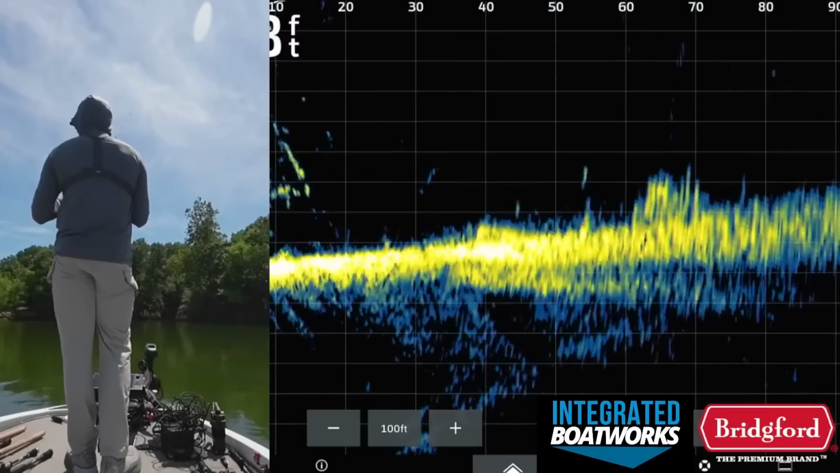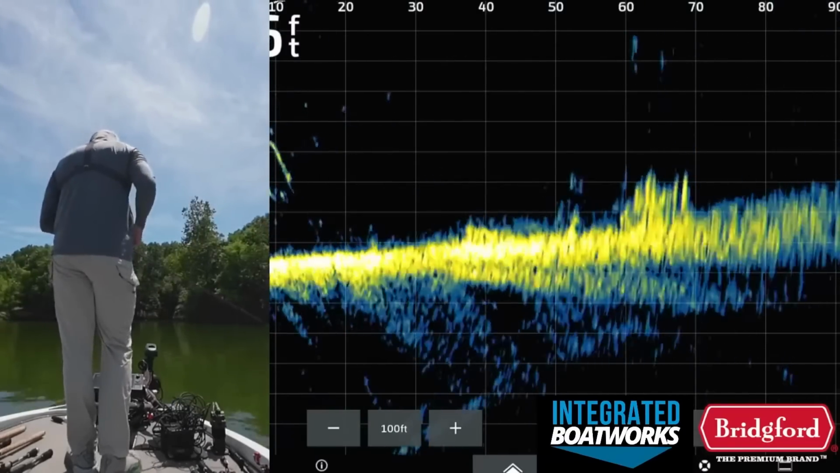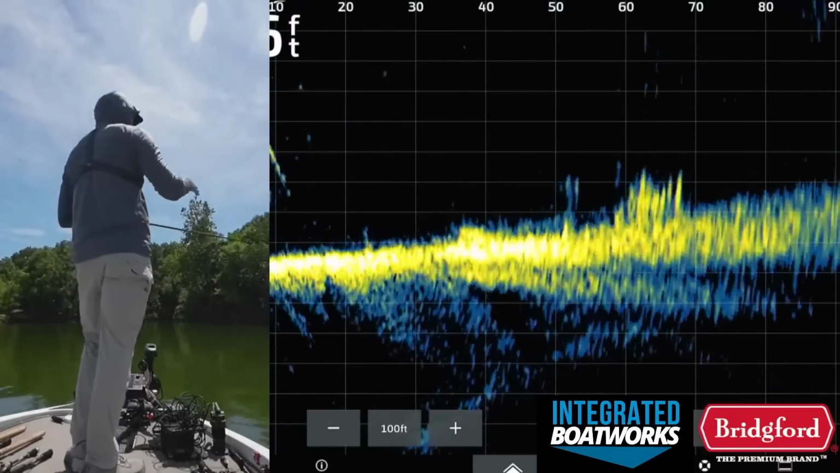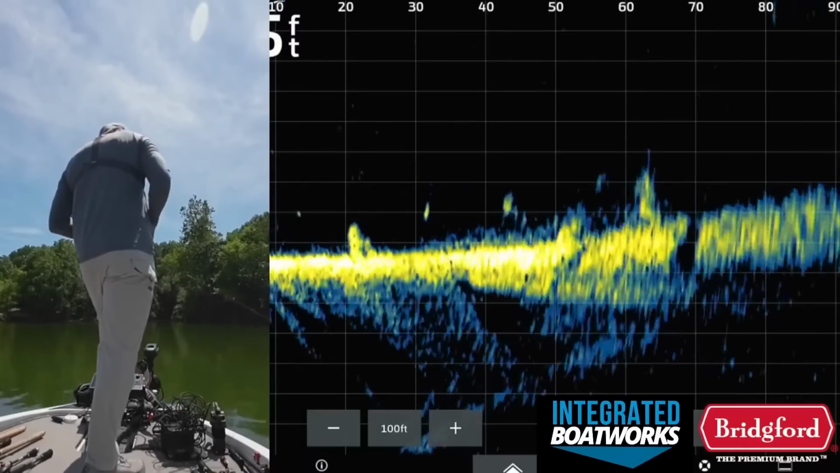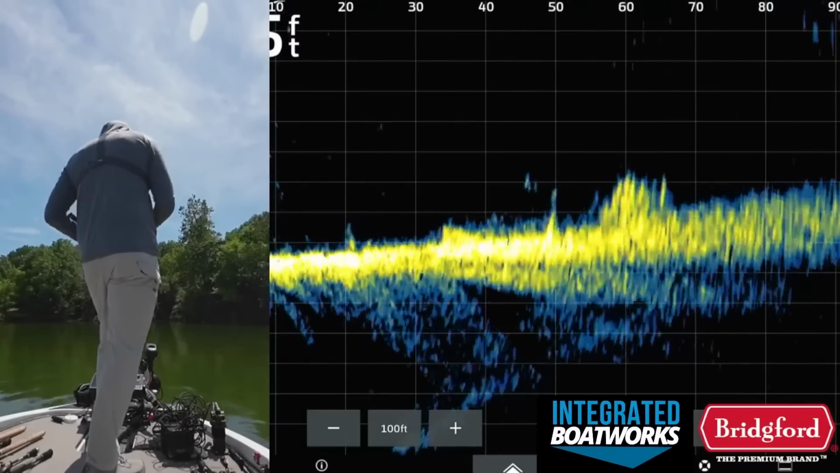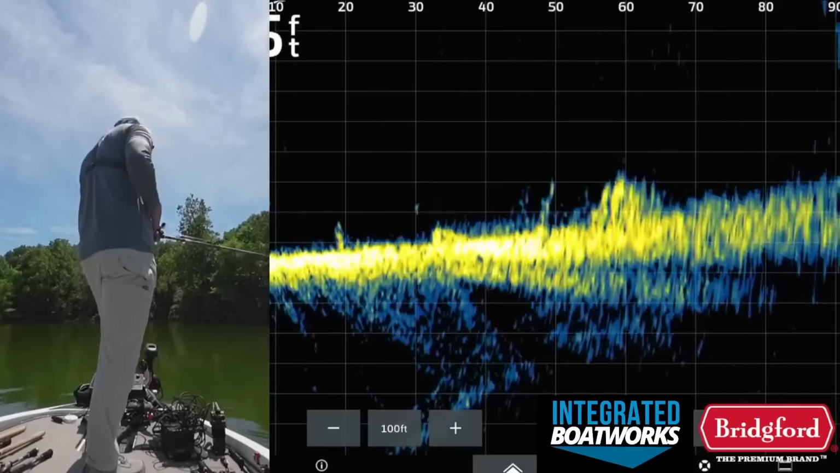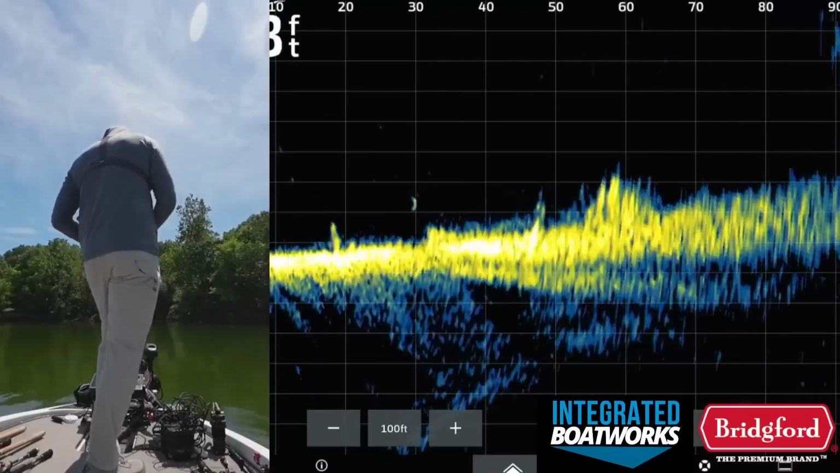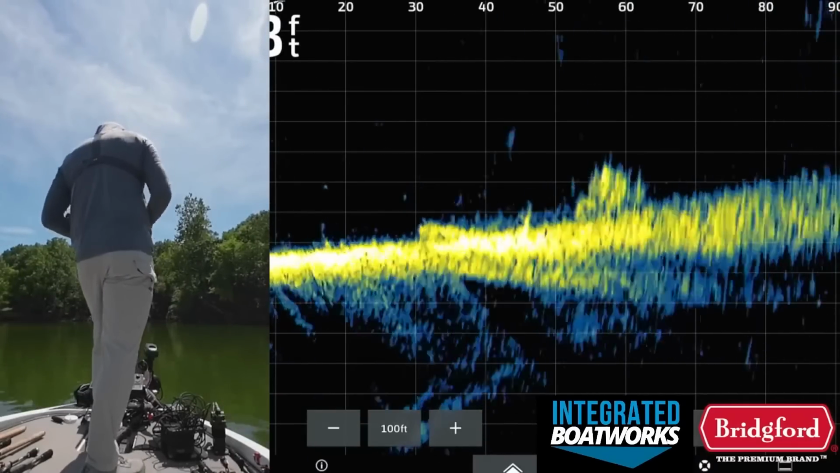Though there are times when the one isolated brush pile by itself is the better deal. Kind of like when you're flipping down the bank, if there's one isolated laydown, sometimes that's the deal. So you don't want to get caught up in just fishing an area that's loaded with brush. So you kind of have to do a little bit of both, but